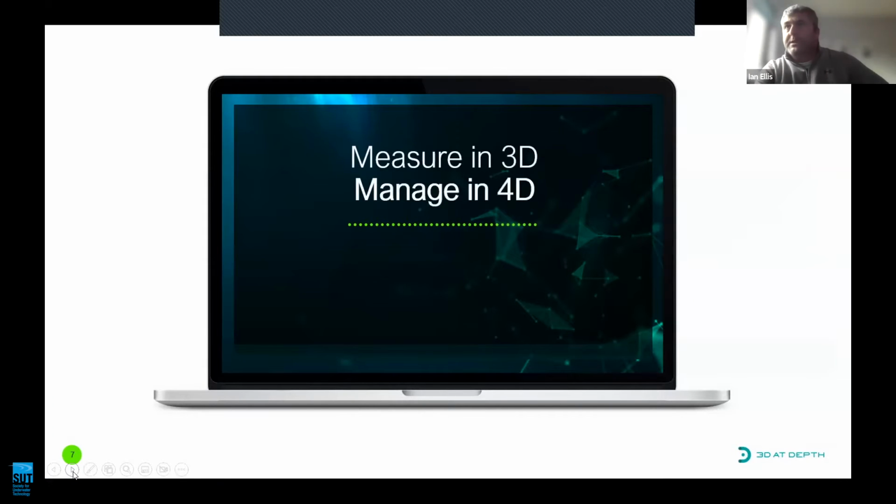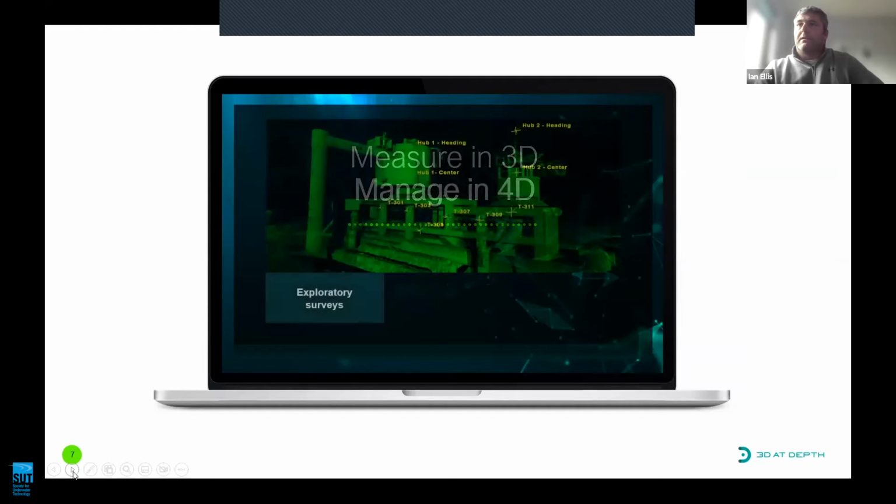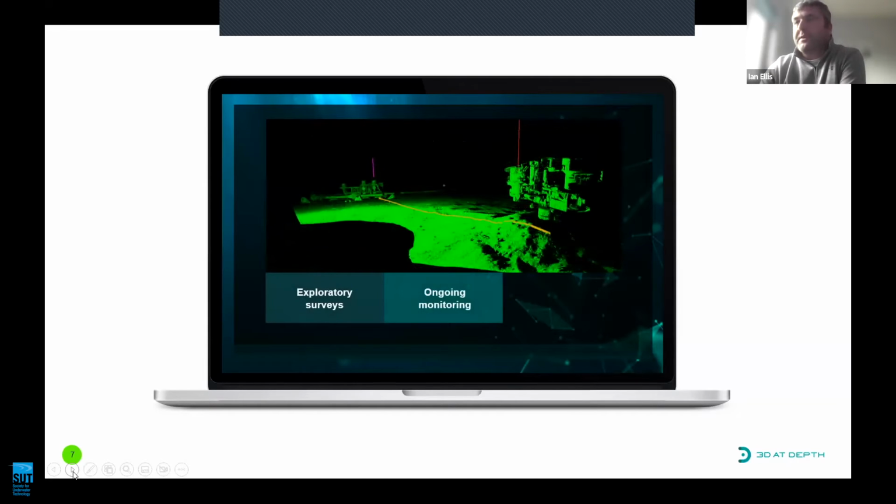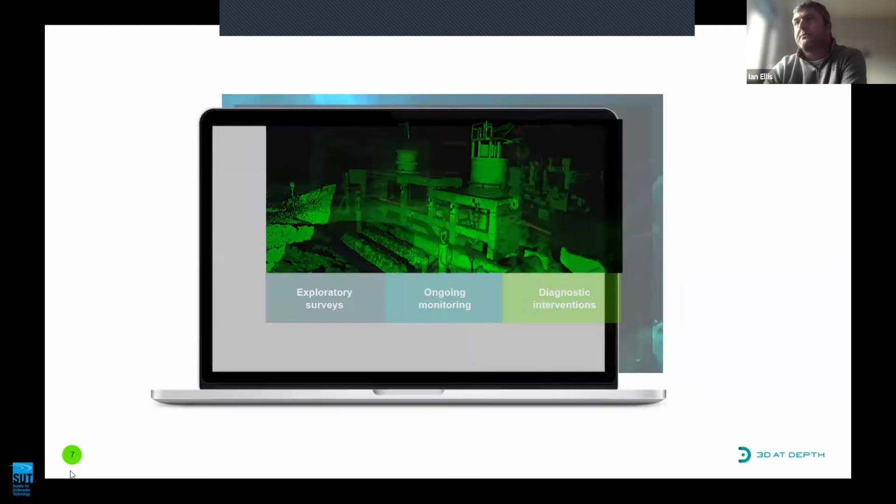So the idea is that we measure assets and environments in 3 dimensions, and then over time, when we return to them, we can assess change over time. The output is high quality, millimetric point clouds, and with these we can inform a variety of marine activities: exploratory surveys, structural monitoring, diagnosis of damage or change. Use the point clouds to measure between any point to any other point. We can model geometric shapes and some other use cases.